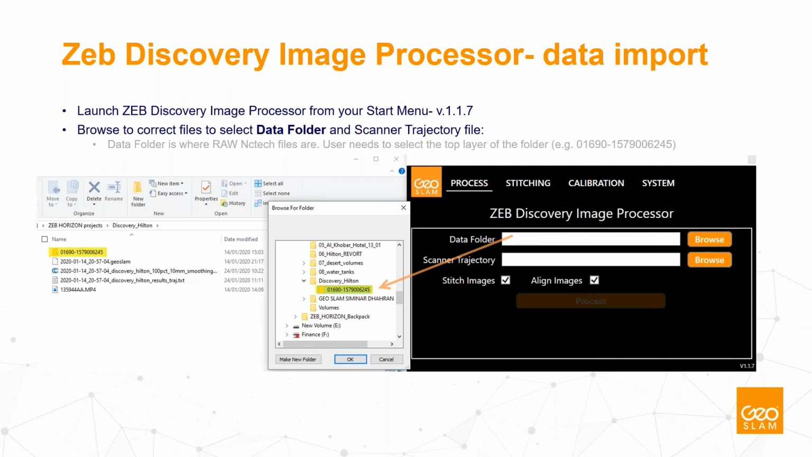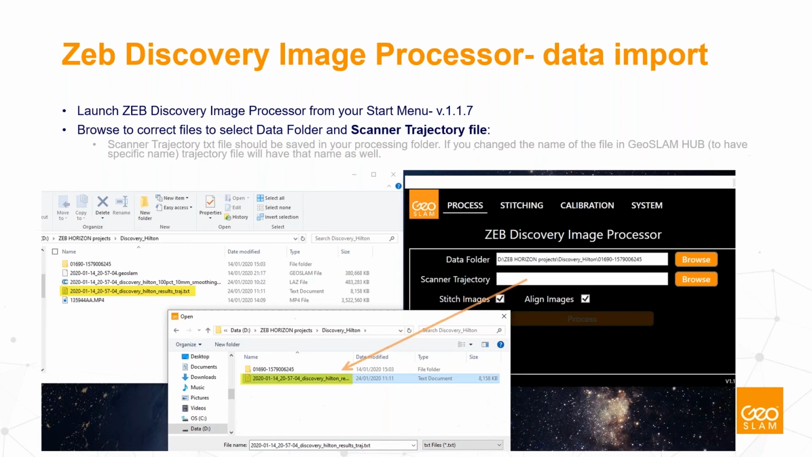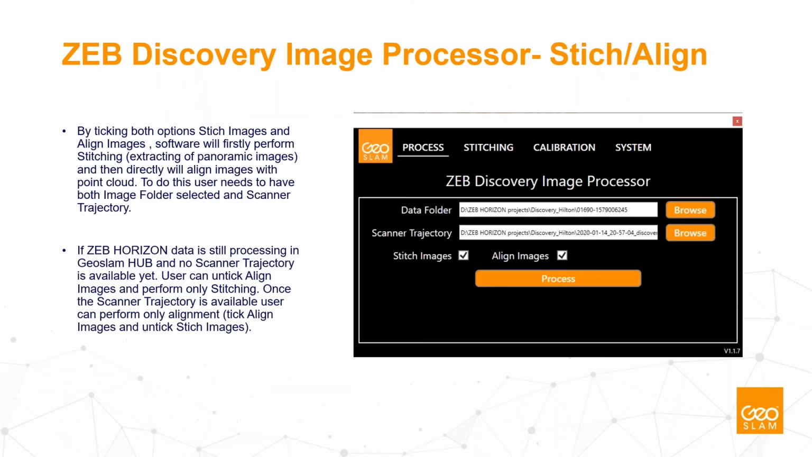In this image processor, you stitch the data from the Horizon together with the data from the camera. You add the trajectory, and as a result you have a synchronized data file, which takes care of the proper synchronization so that the data get properly aligned.